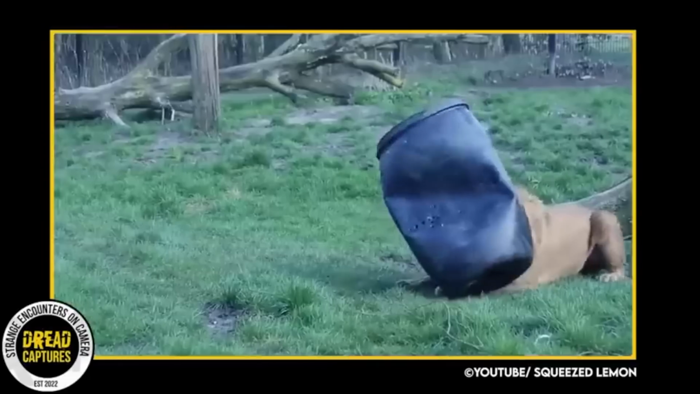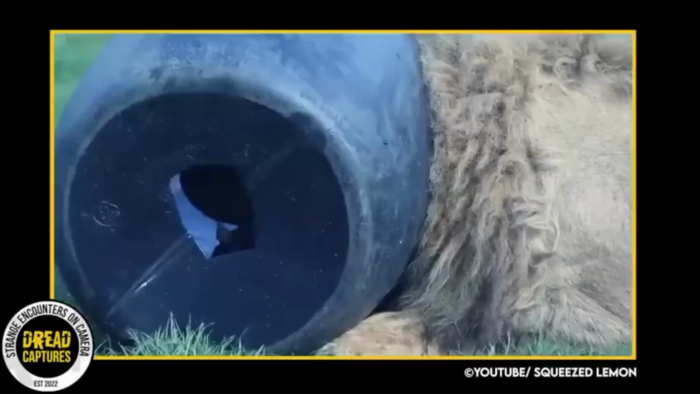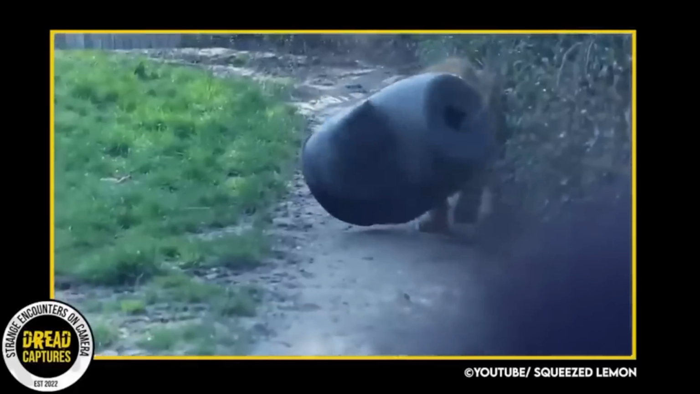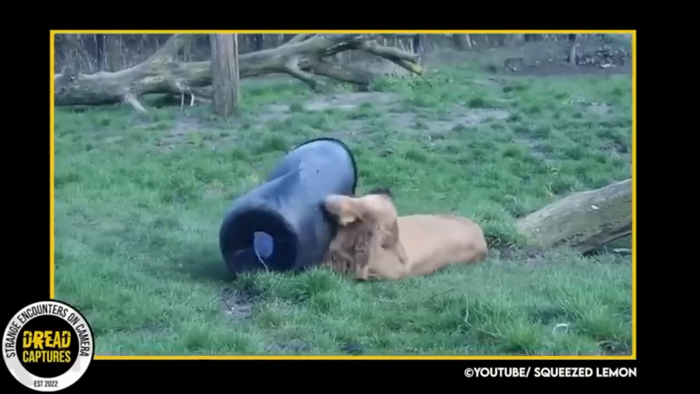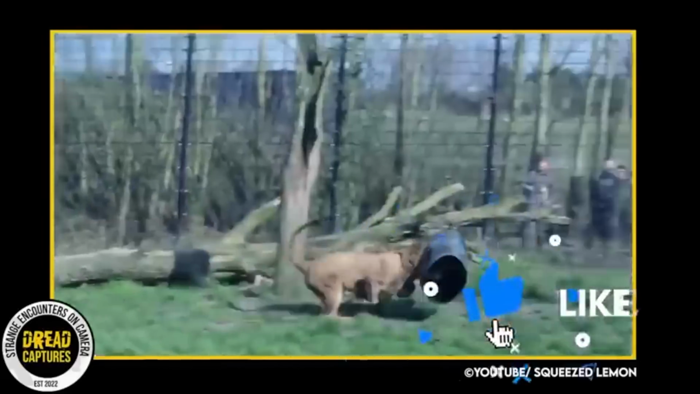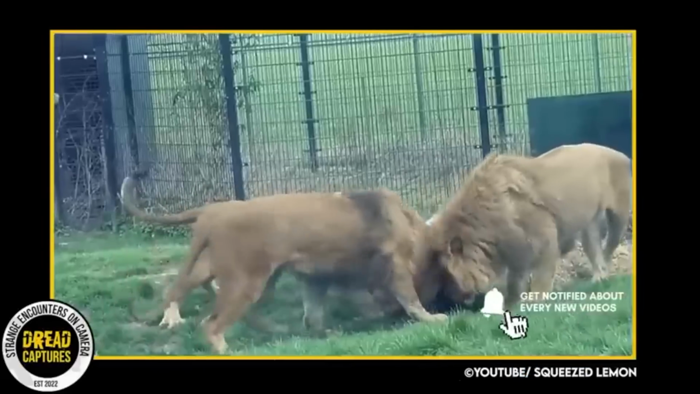As the panicked lion continued to struggle, and zookeepers worried that he might hyperventilate and pass out, they made the difficult decision to sedate him. Thankfully, the lion was unharmed and eventually freed from the barrel. This should serve as a reminder to us all that greed can lead to dire consequences, even for the king of the jungle.